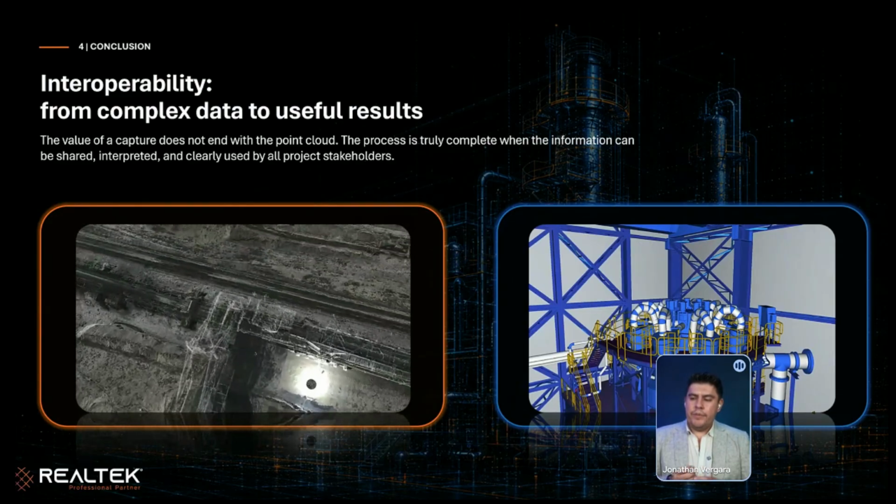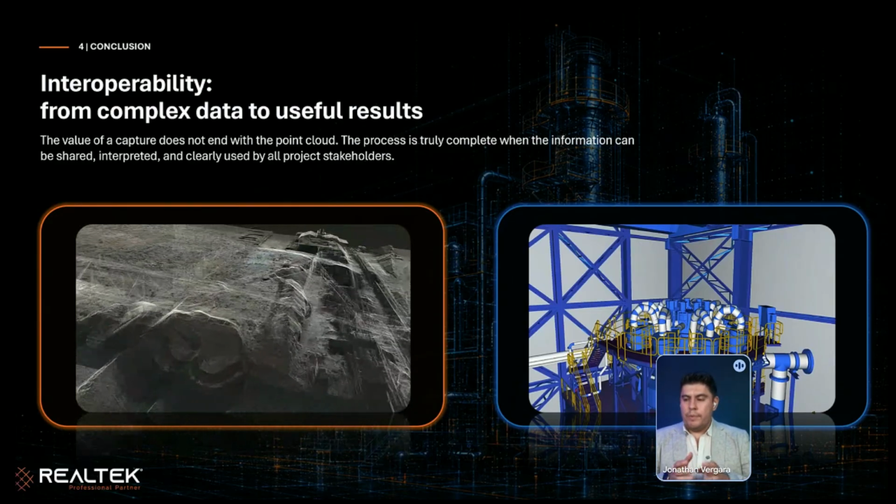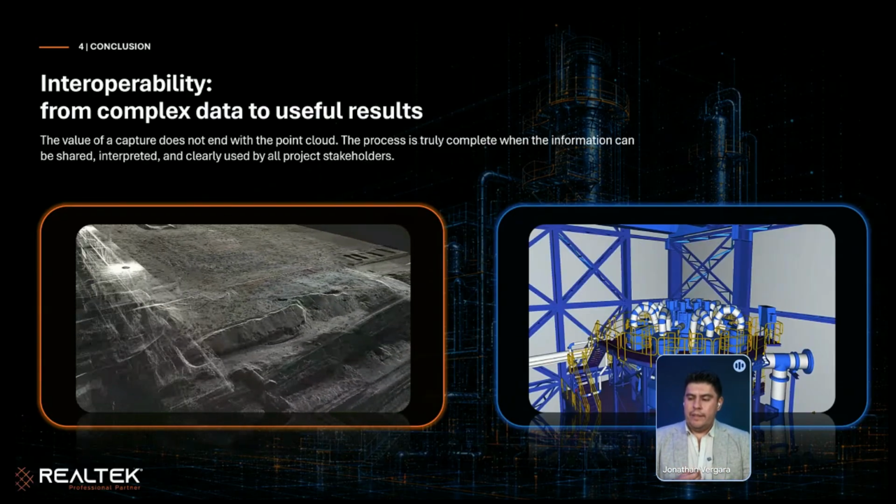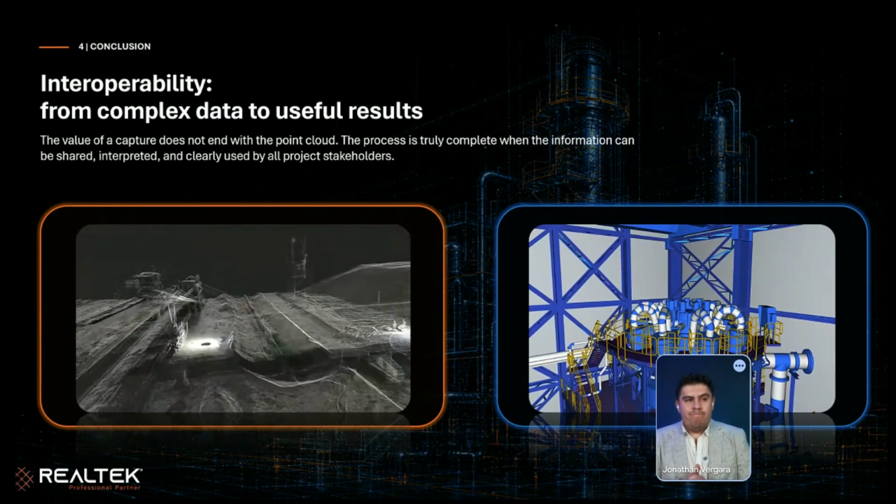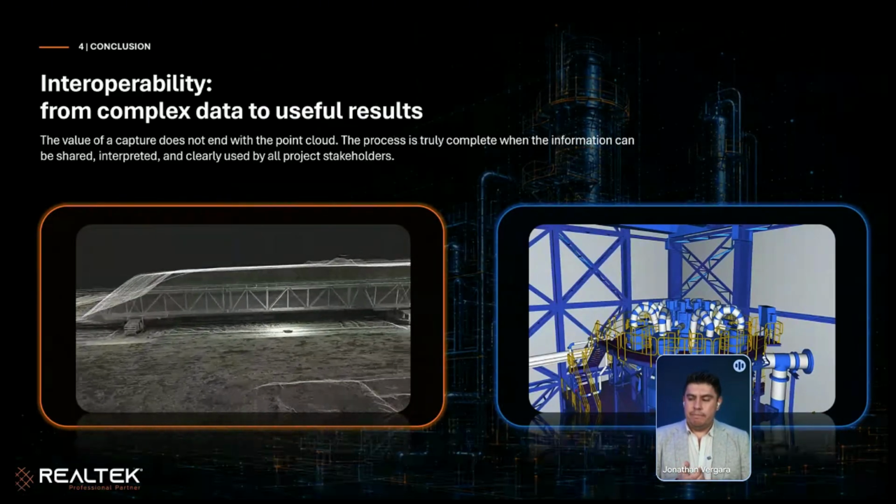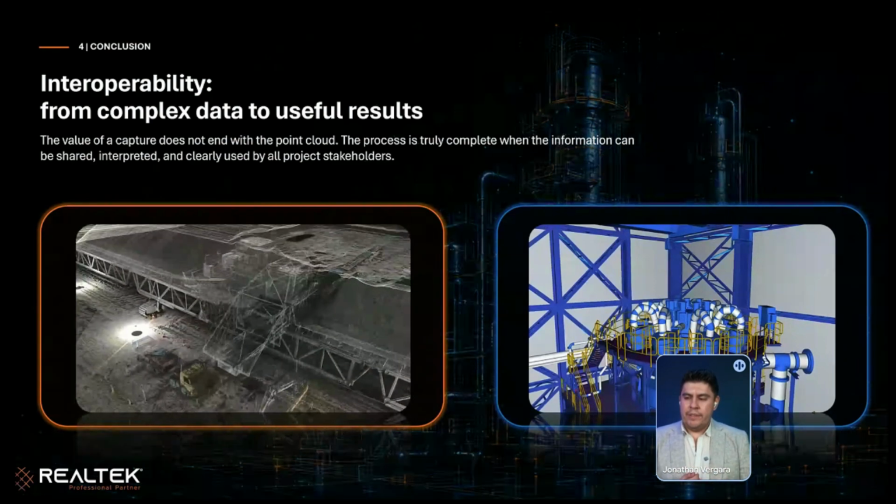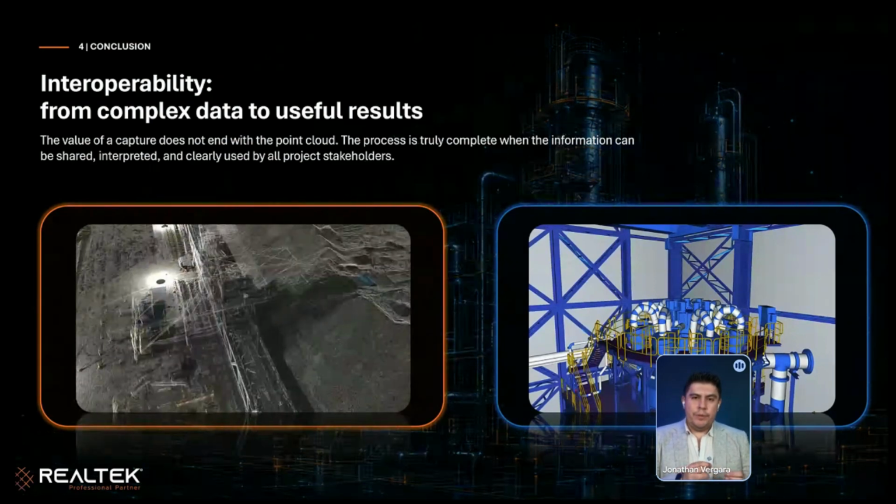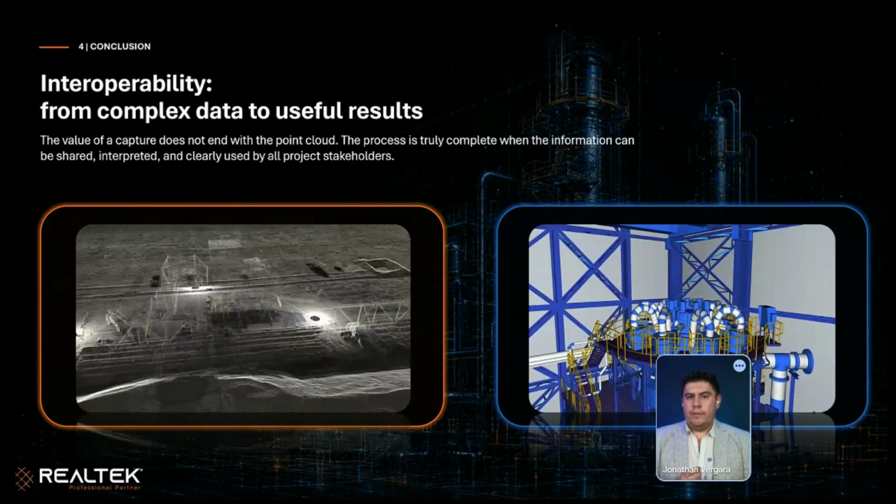And if in the future your brand or any brand gives us a SLAM with maybe 7 millimeters of accuracy, I think maybe terrestrial laser scanning will be used only in some particular cases.